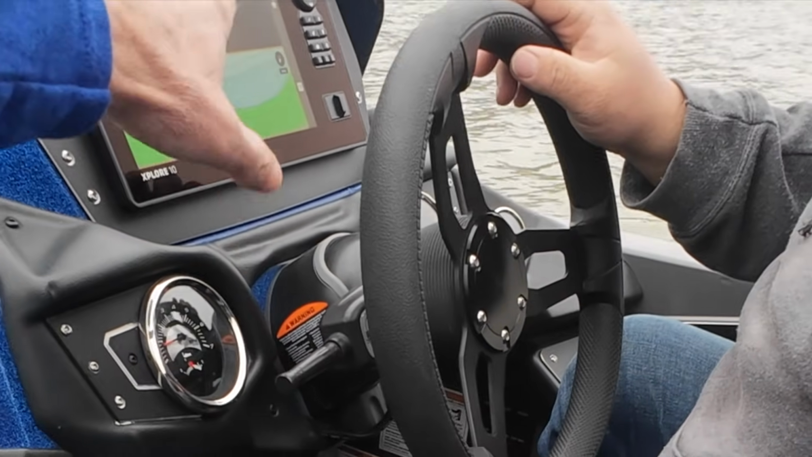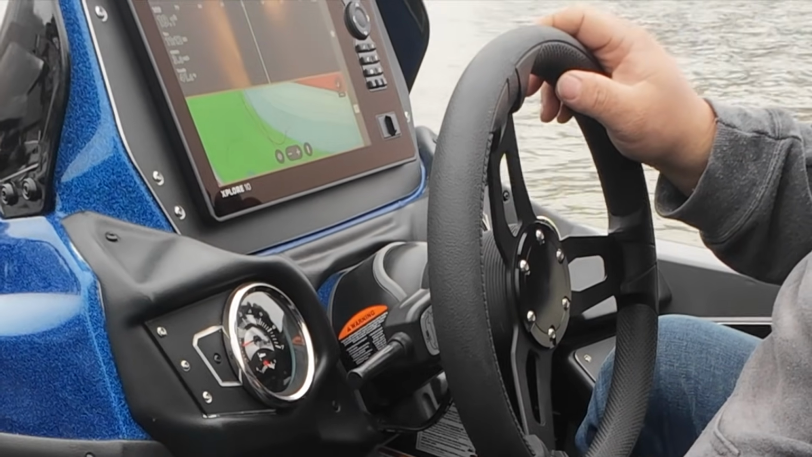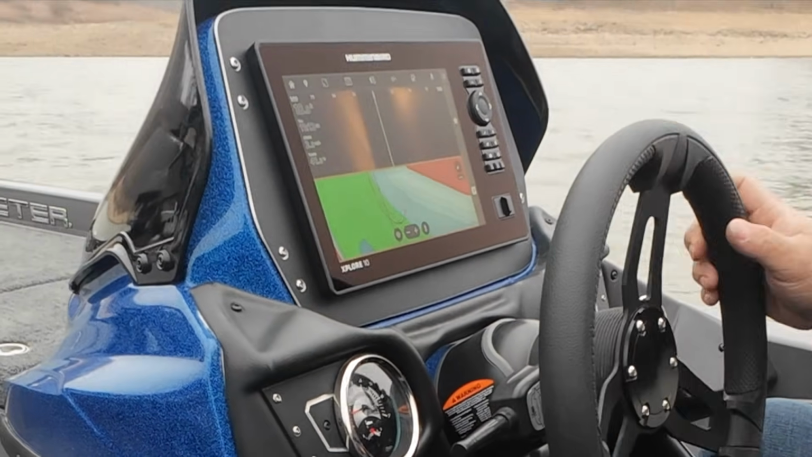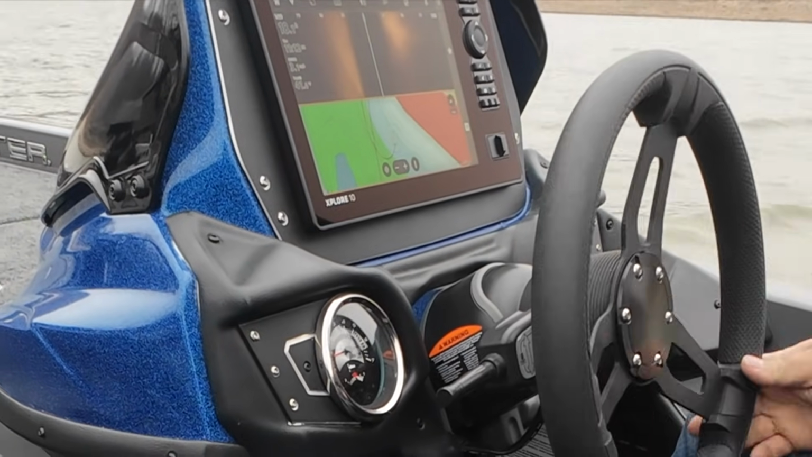But by marking it on here too, with these being the one boat network, it's going to show up on that front Humminbird as well. Mm-hmm. Okay. Yeah, so every waypoint, every trail, all that stuff will share. Excellent.